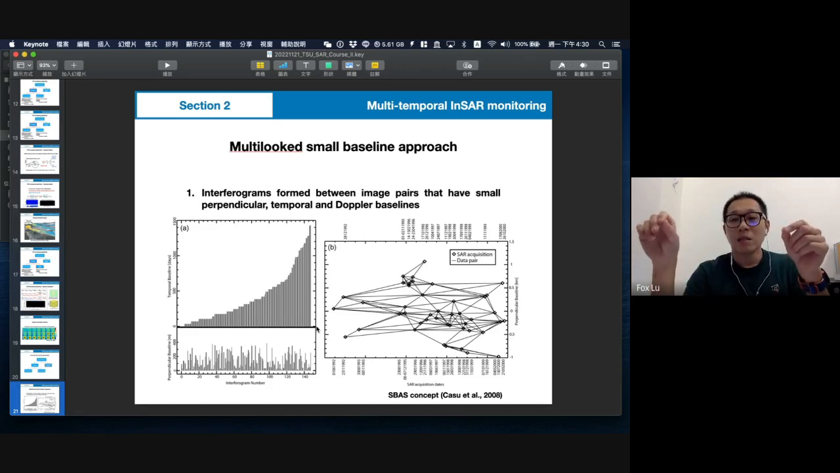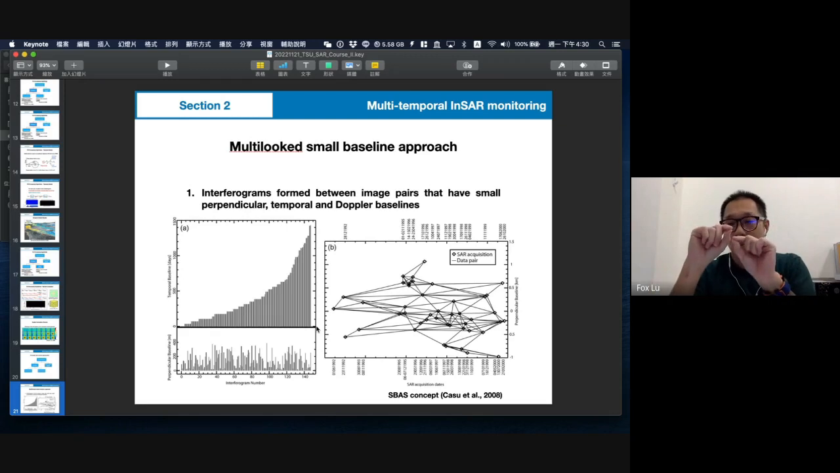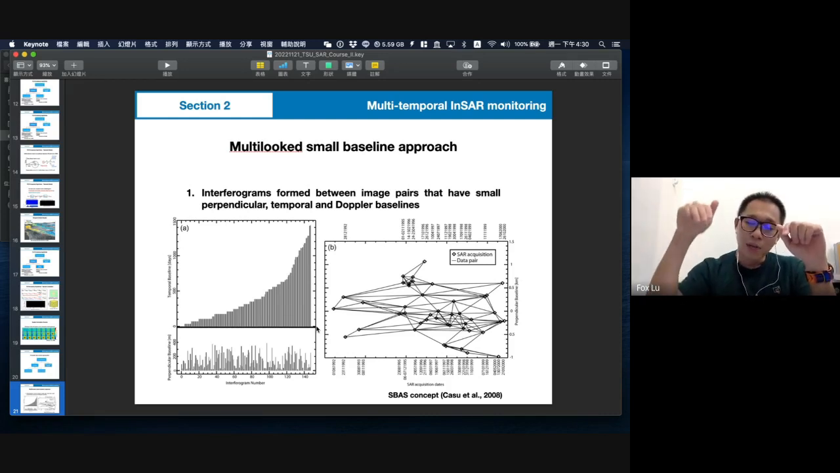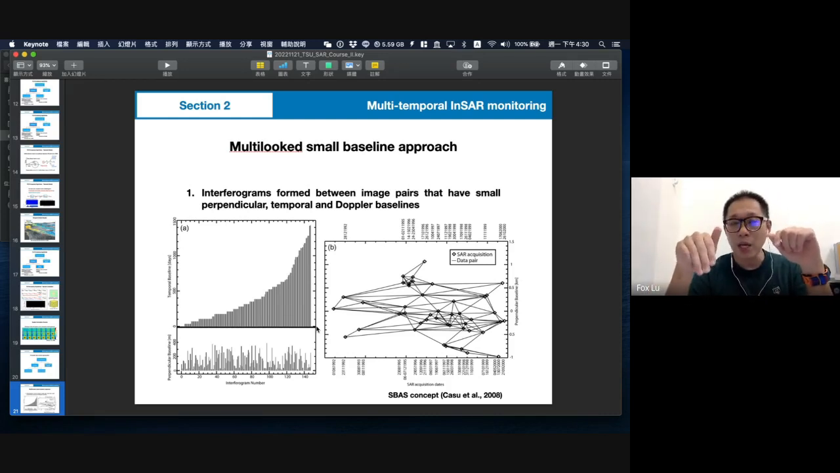The two images can be one year or even more apart, but their spatial baseline may be smaller than 1 meter. This means the two images have a very similar look angle.